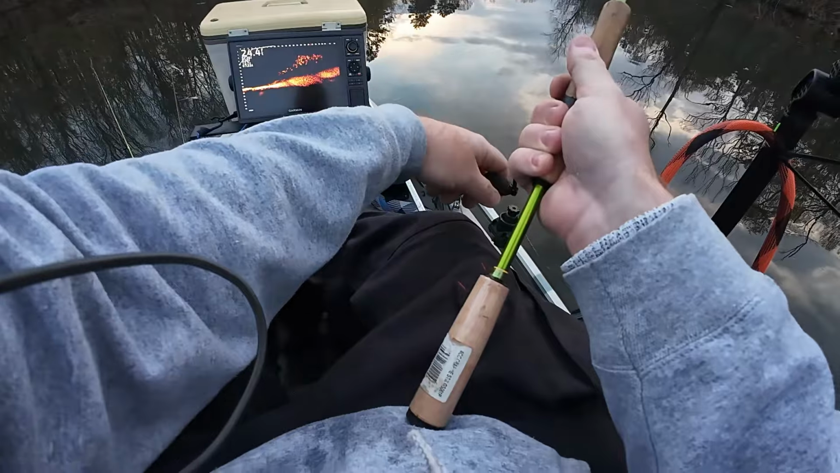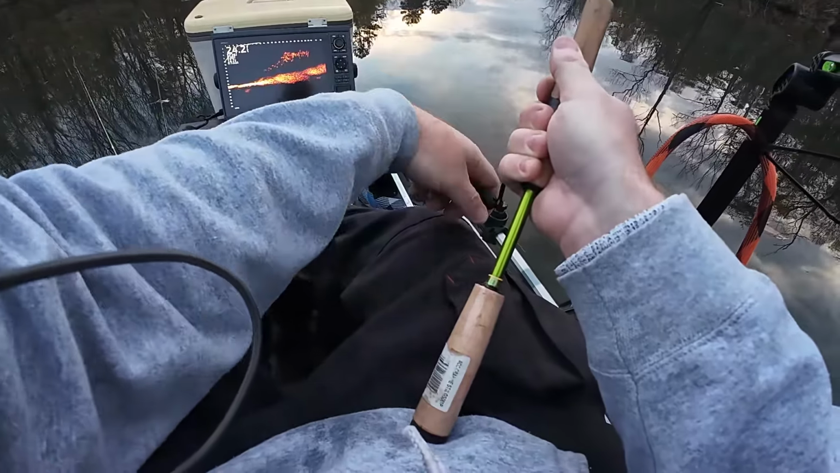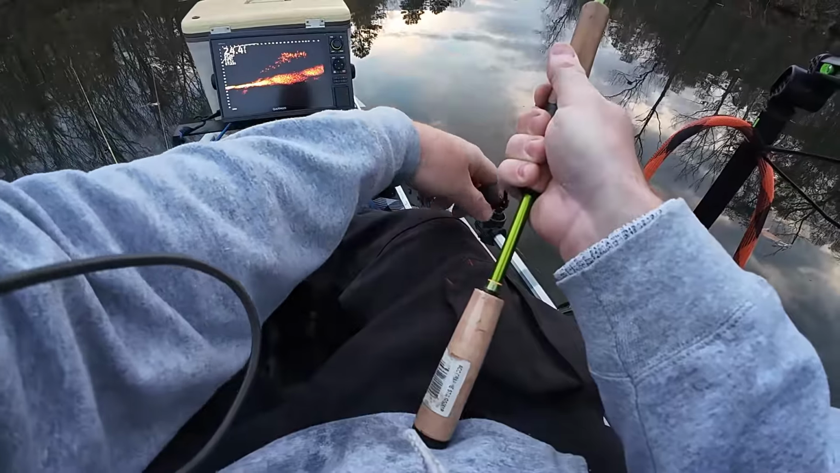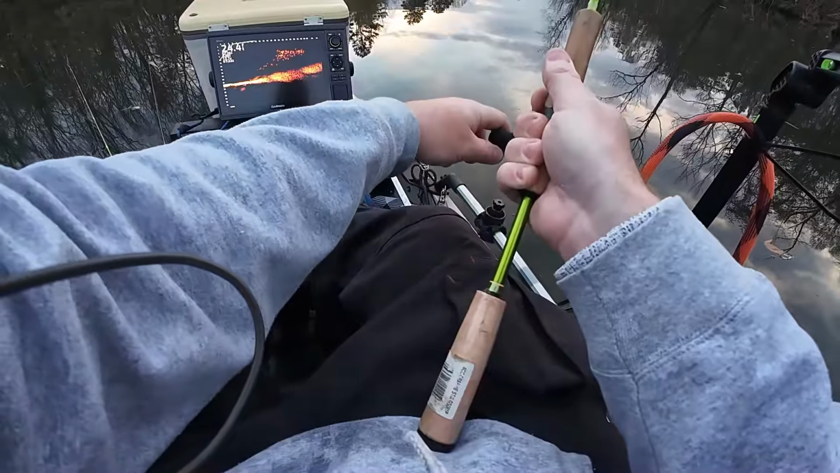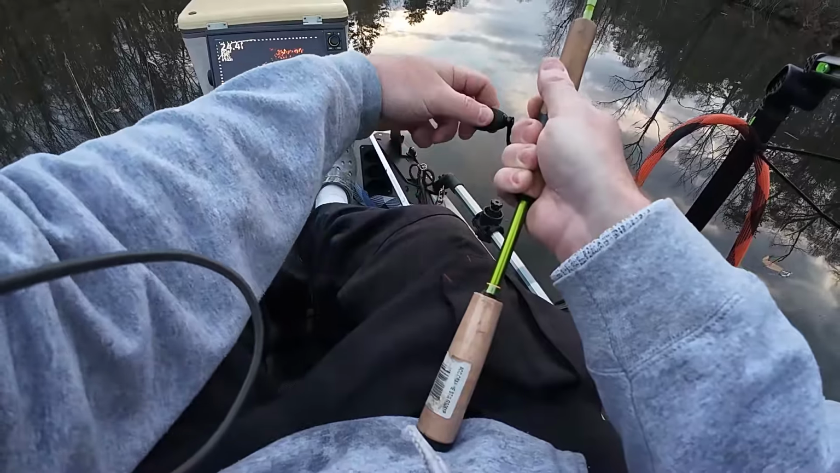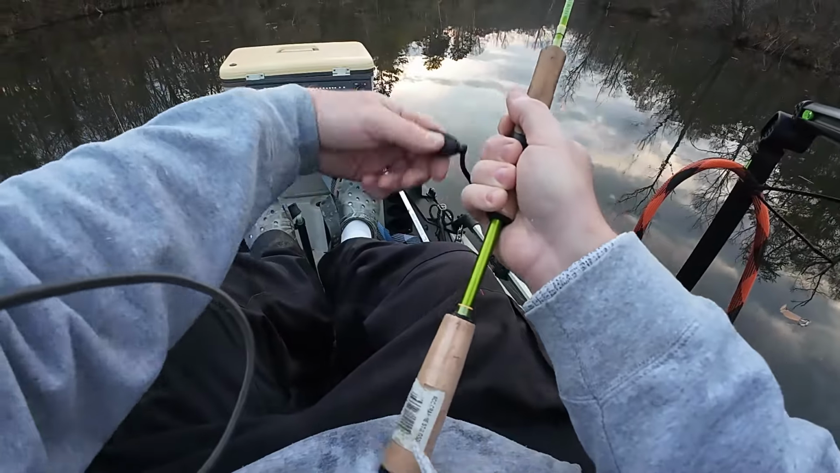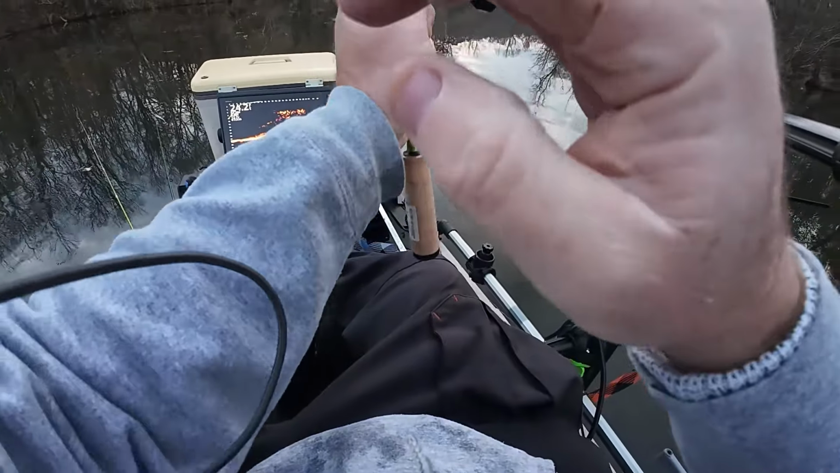They look like some great old big ones in there. Oh, just missed him. That felt like a good one right there. Just missed him in that school.